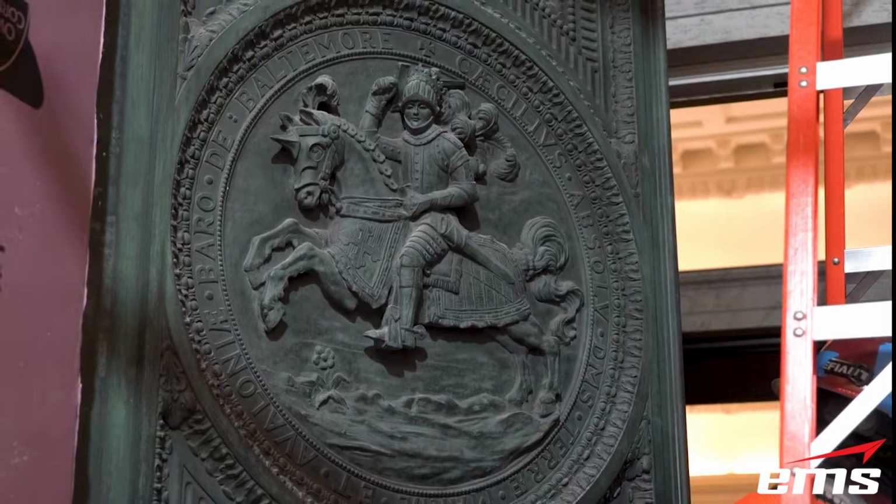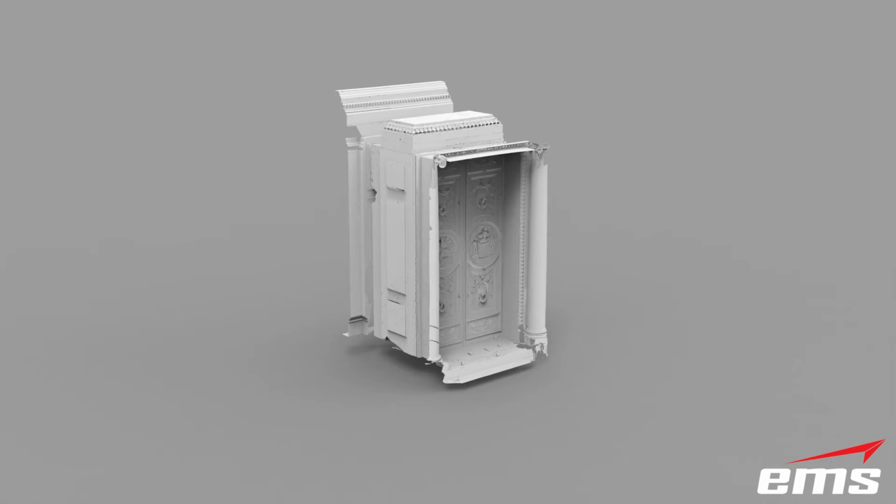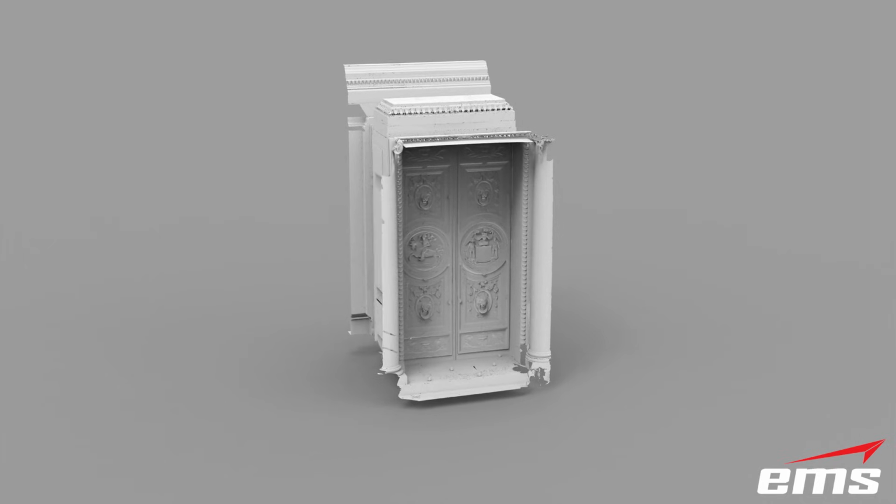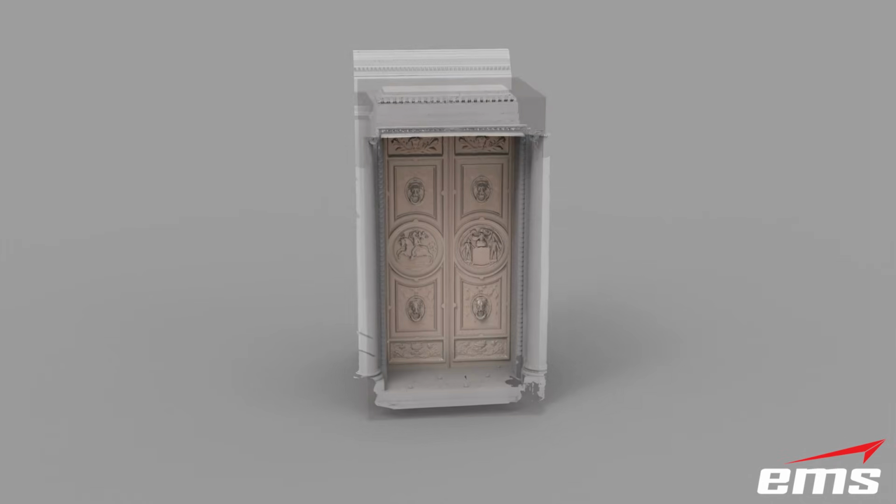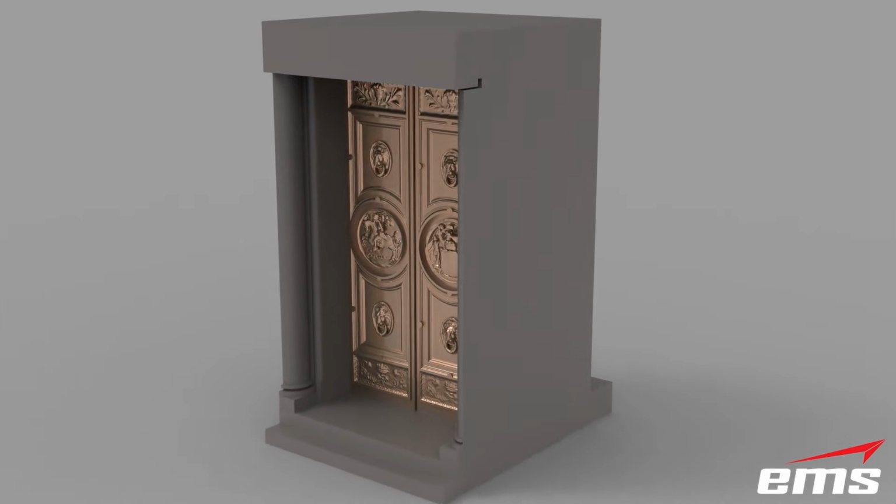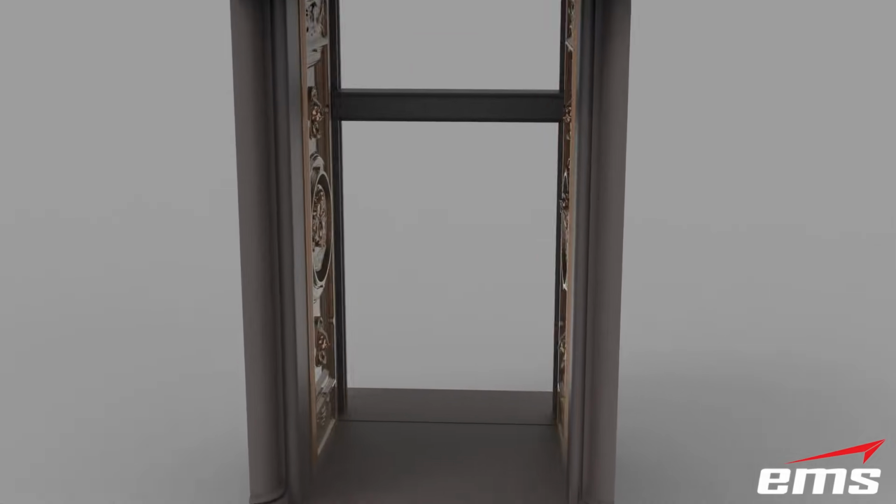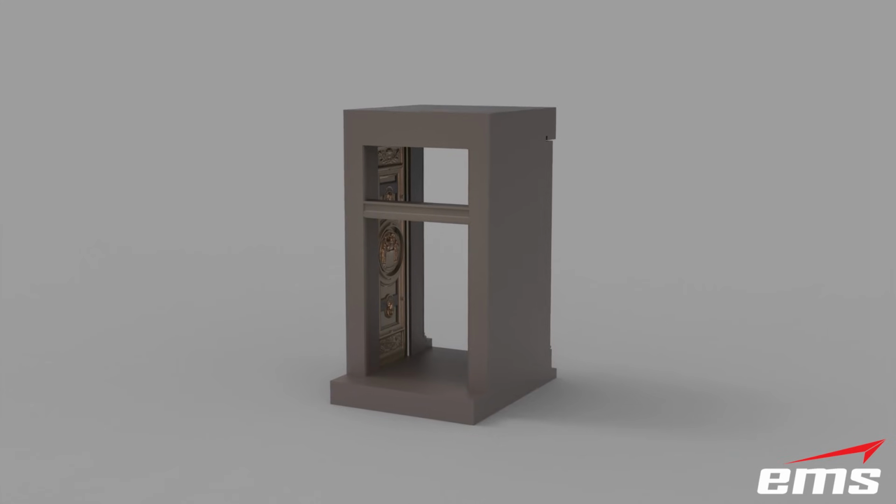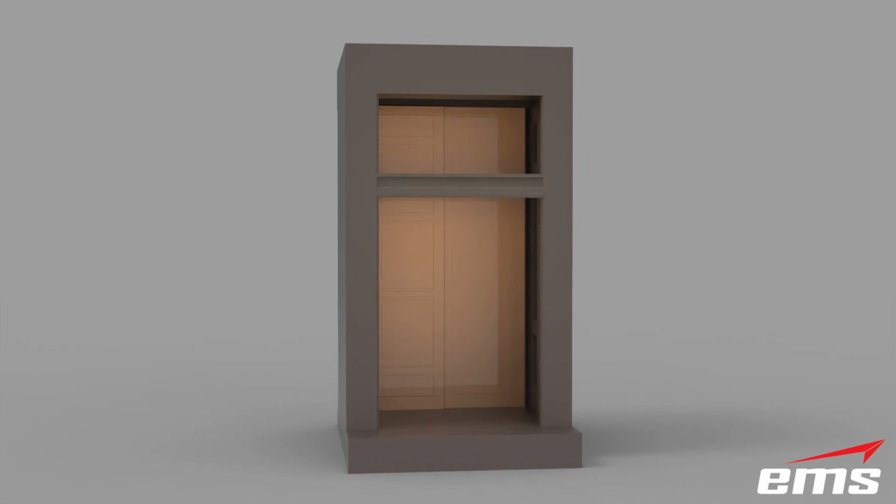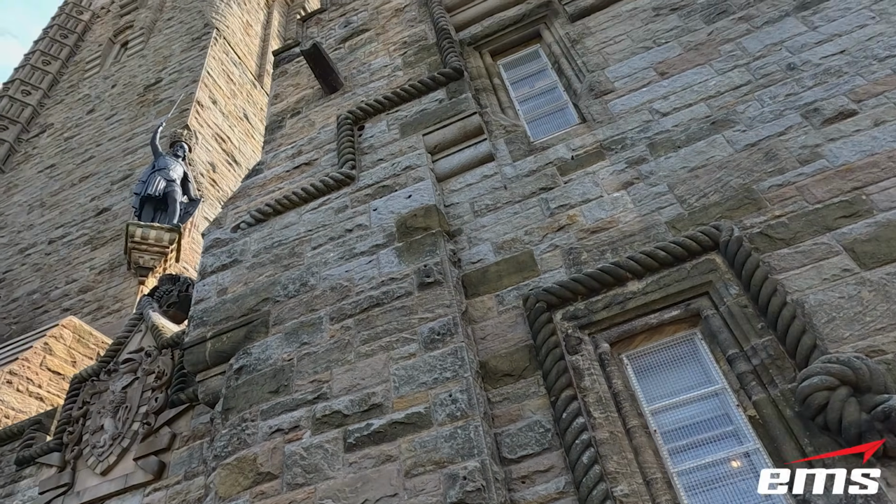The 3D scan data served as the foundation for designing a new frame and hinge system, which was critical given the door's size and weight. Using high-resolution 3D scanning, EMS created accurate CAD models of the doors, the frame, and the surrounding structure. This allowed all the restoration and redesign work to be completed off-site with confidence. When the project was finished, the restored doors and the new hinge and frame system fit and functioned exactly as intended. Custom stonework is an incredible application of 3D scanning technology.